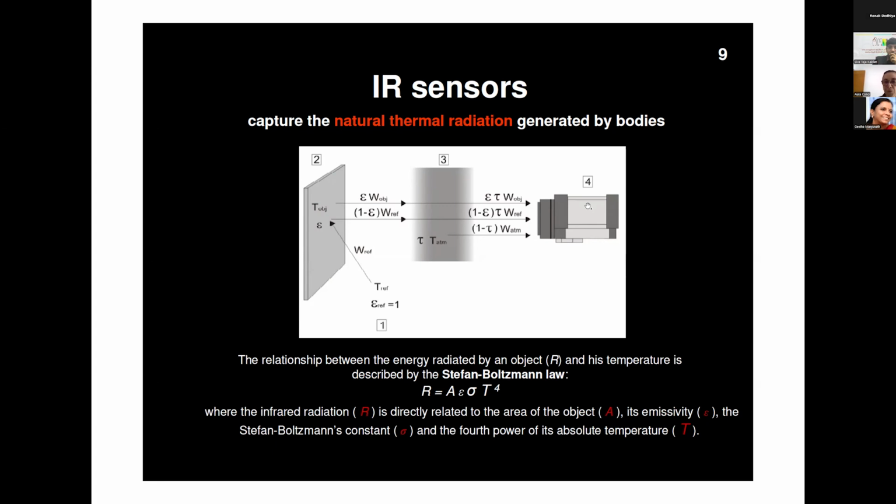The sensor captures the radiation from the body, so it has to travel through the air, the environment, but also from the interior of the body to the exterior.